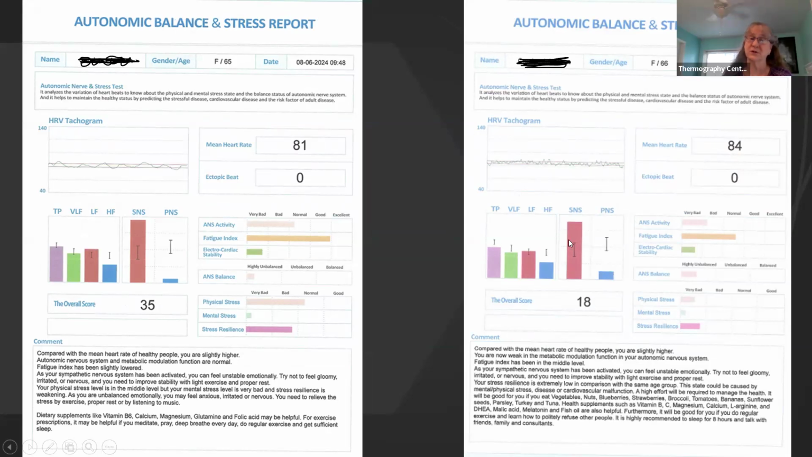Her stress level is still the same, but her reaction to stress, physical stress, has gotten worse. Mental stress has gotten worse, but most of all, her stress resilience has gotten worse. So here is a real life example of what happens to the body with constant chronic stress.